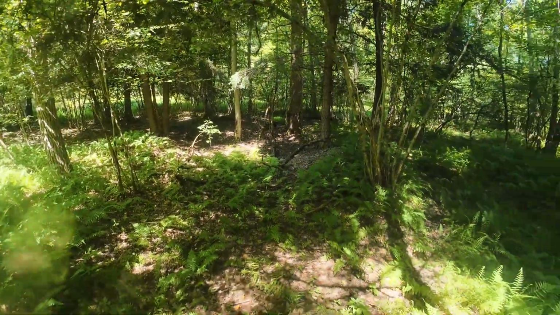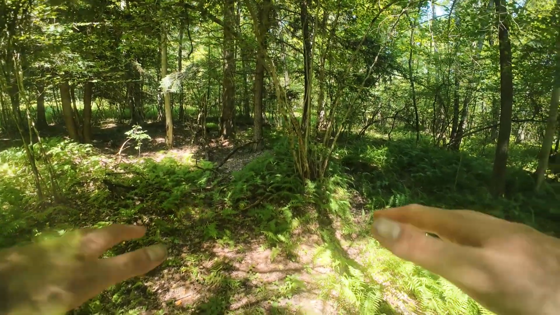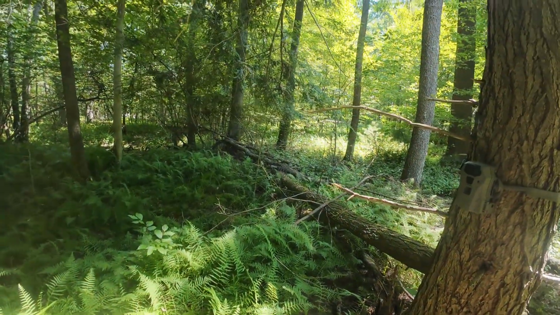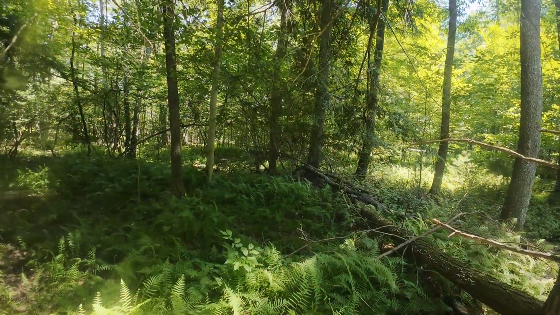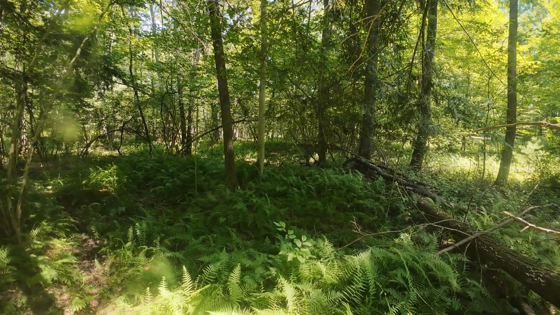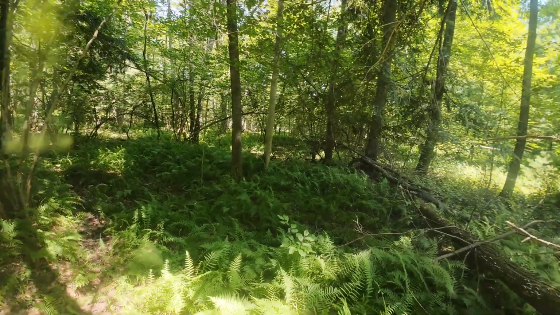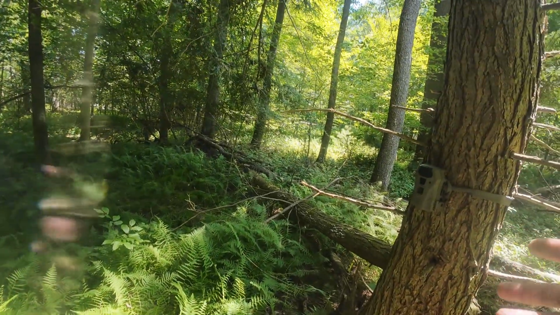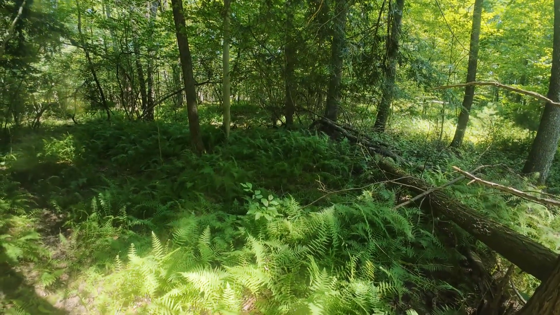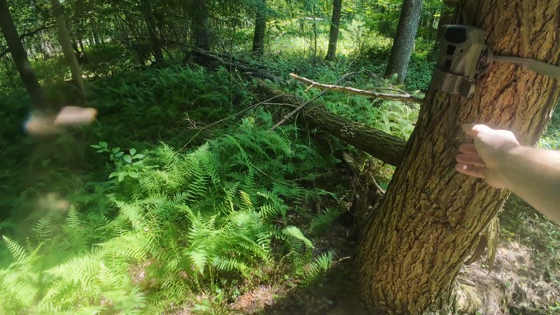There's a few tracks and stuff, but yeah, we're gonna see if we can get a couple routes going for these deer and see exactly where they're moving here in just this little chunk that I'm moving around in. I've been walking around for probably an hour trying to find a spot that I like to put this. I only got 3 cams I'm working with, so yeah, we're gonna set her and get on out of here and we'll see.